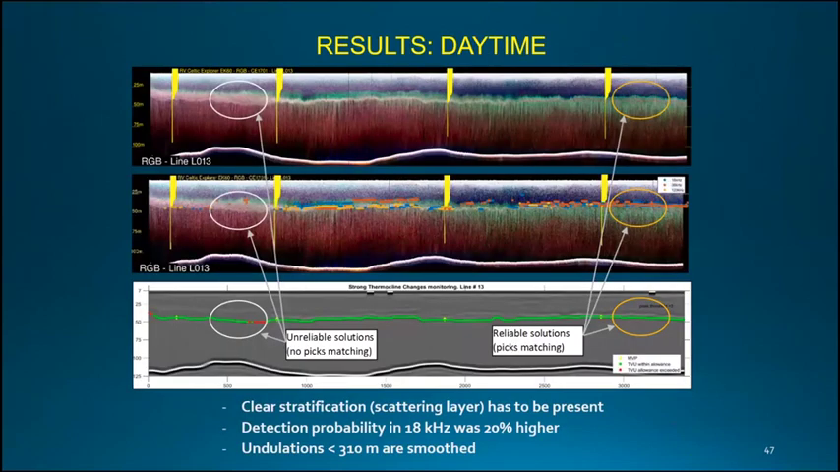Analyzing the results by time of day, we can see that during the day is when we got our best results, but still in some areas we have patches where the results were not good. The algorithm was giving us a solution, but was just taking the median values within that area, but we don't have a real truth.